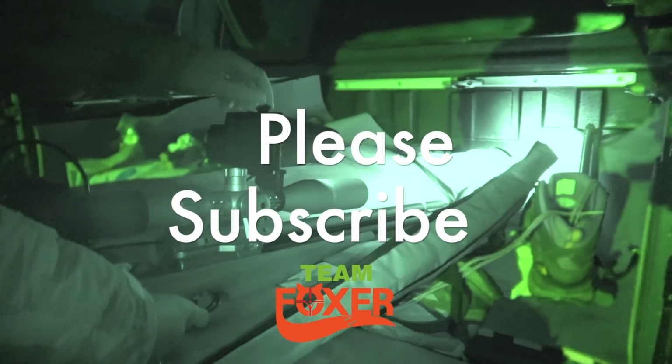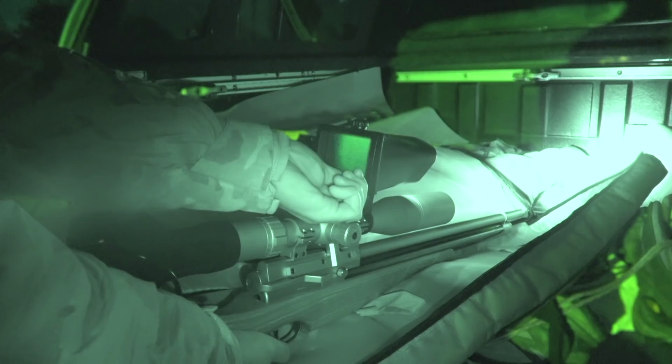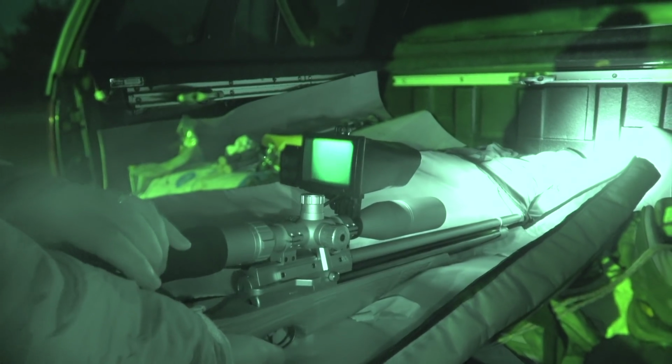While Mark just puts the finishing touches to his night sight and air arms combo, I go and have a little look at the prospective rat action. Oh my lord. Oh my lord.